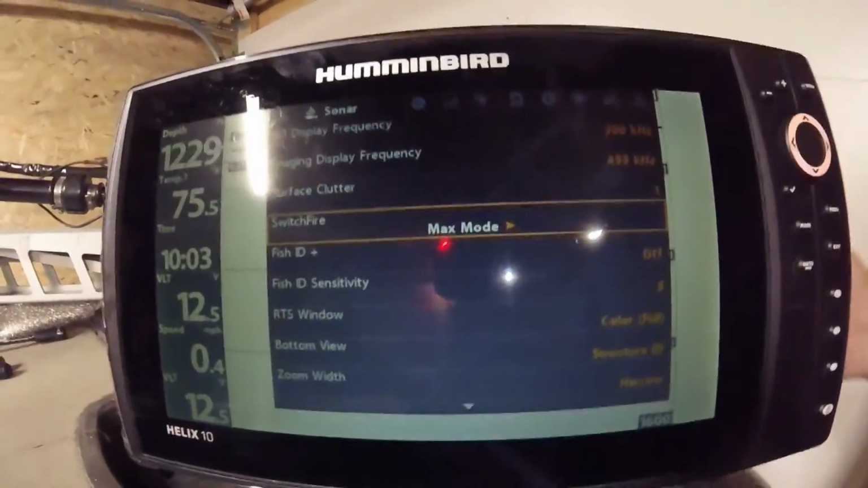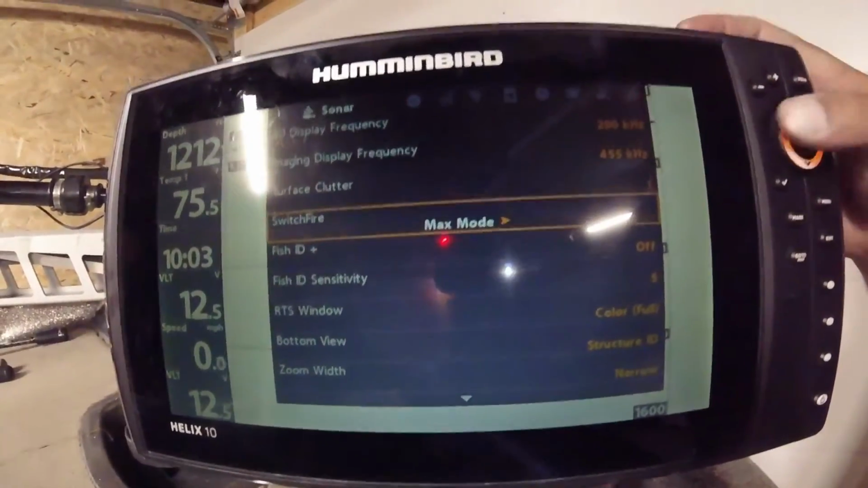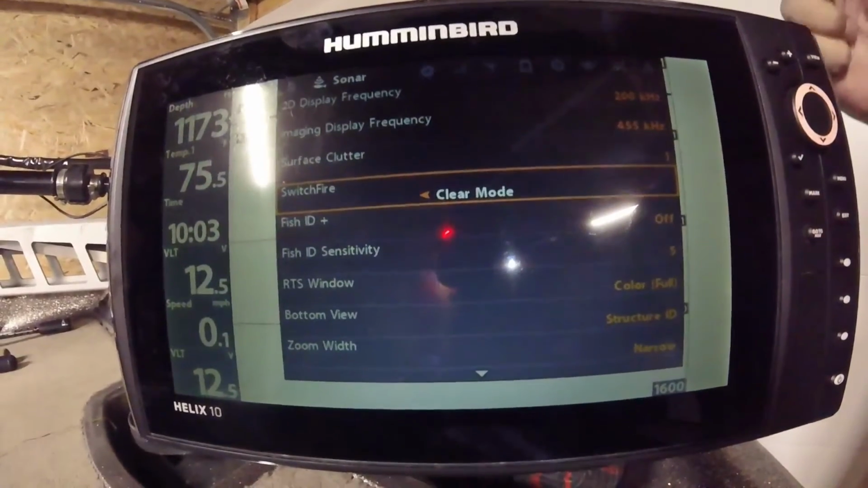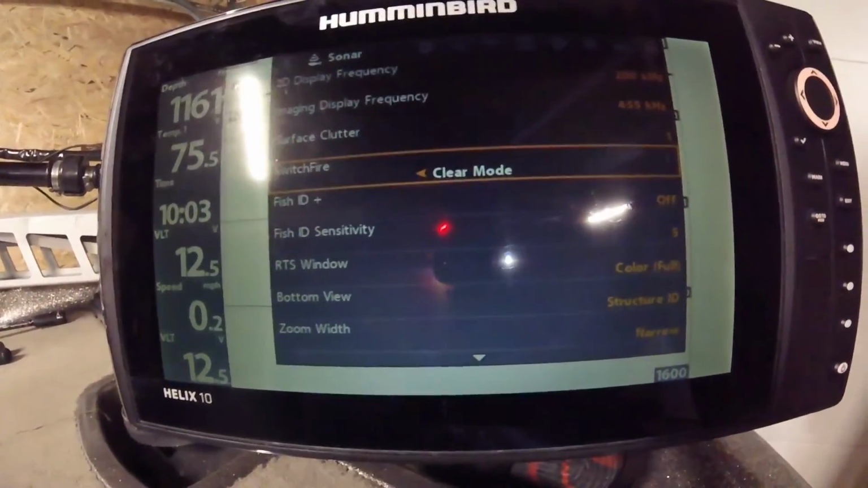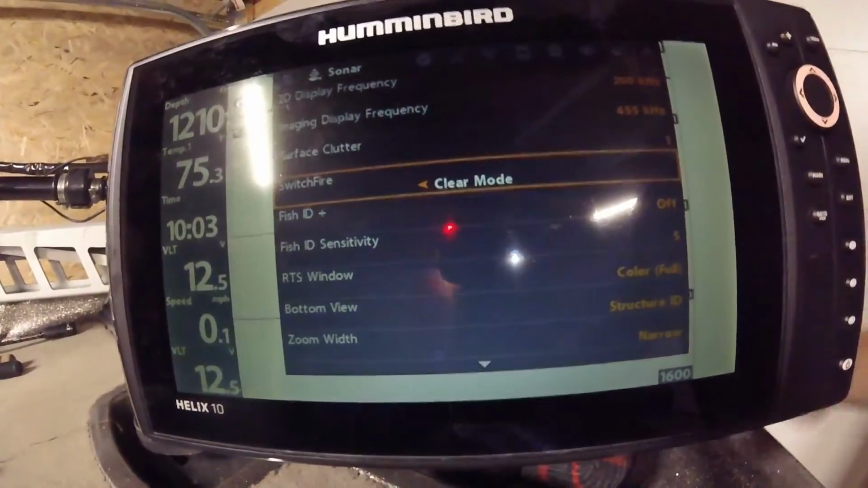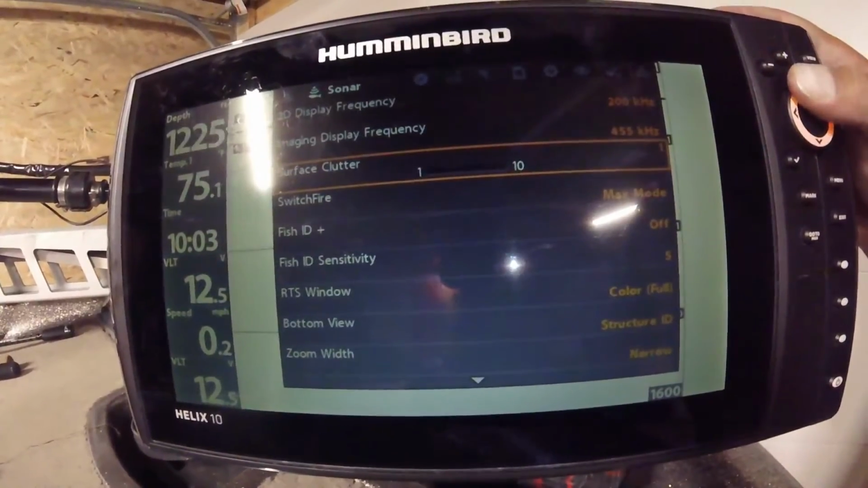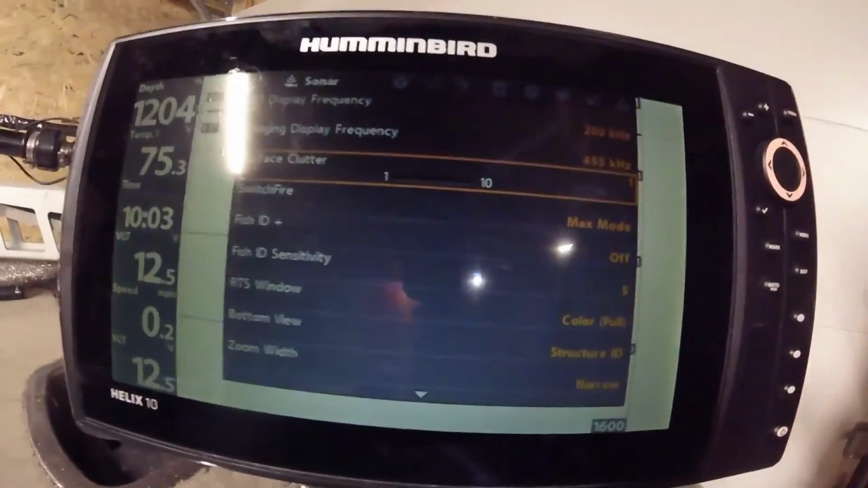Another tip, moving on to the next tip, is Switch Fire on the Humminbird. You want to be in max mode. Max mode will allow you to mark your bait and mark your fish. Clear mode is mostly for identifying bottom and nulling anything in the water column, or it tries to anyway. So stay in max mode. Surface clutter, I leave it at 1. I don't really play with this.